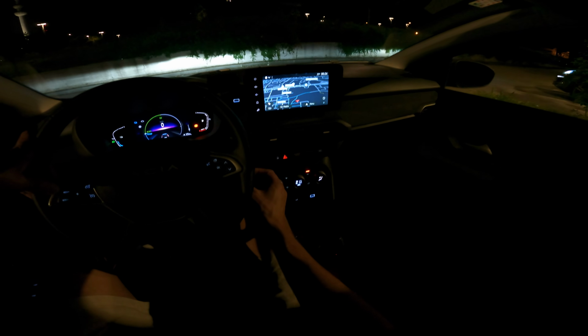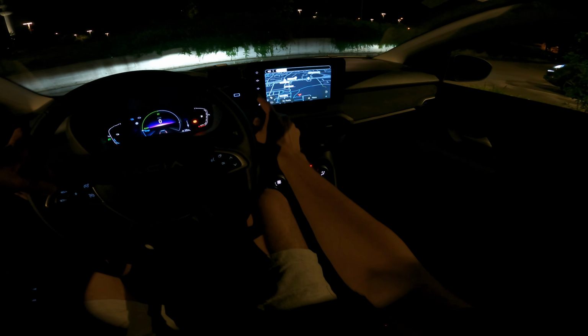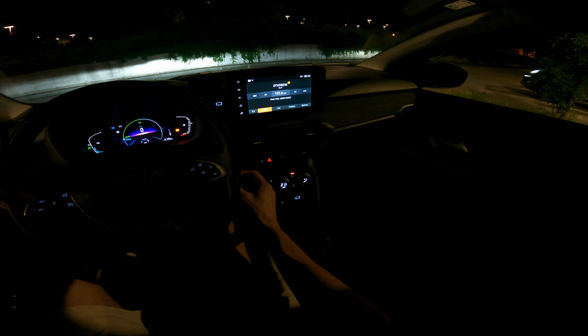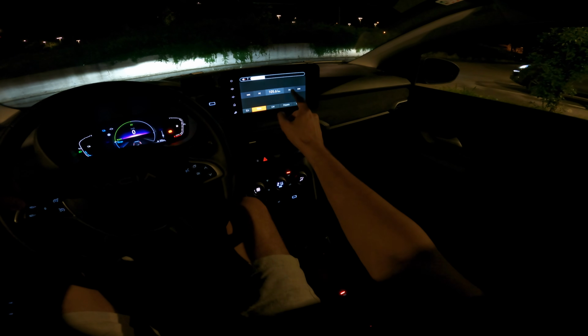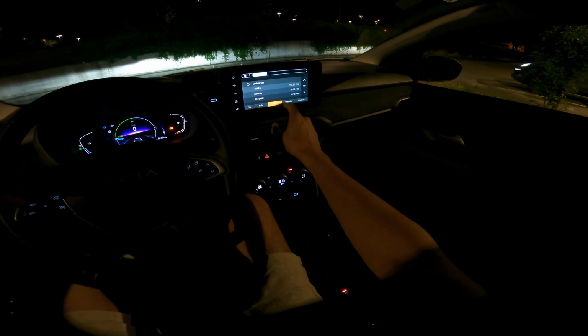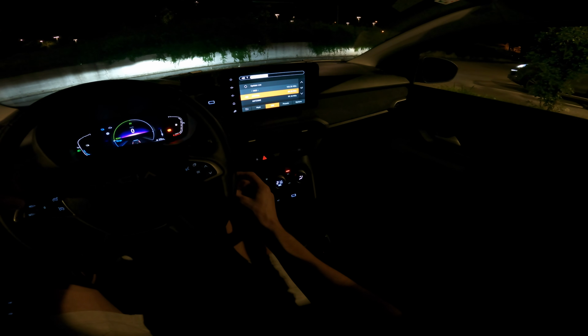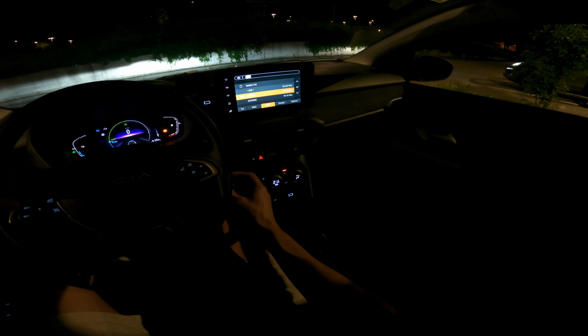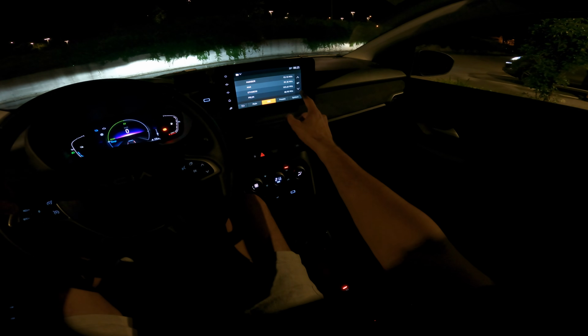Okay, before we head out, just a radio check. So let me just go here. Okay, let me see if there's a different station. I think it's mostly domestic music at this time.